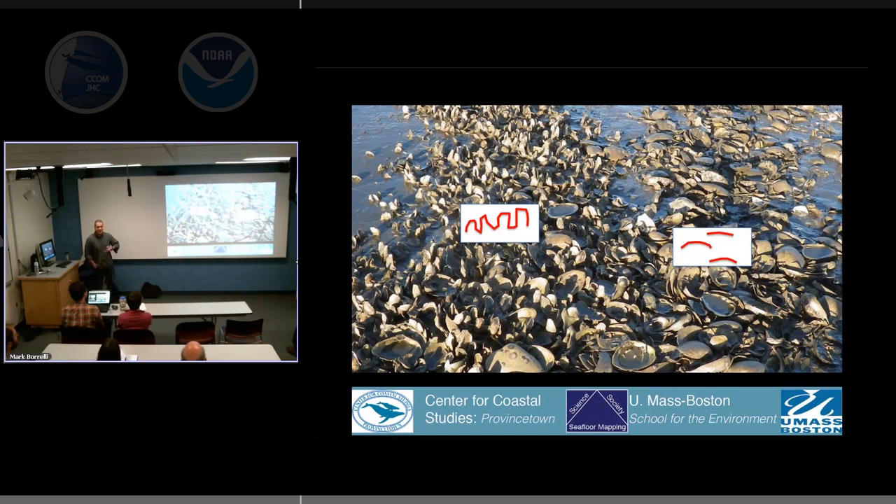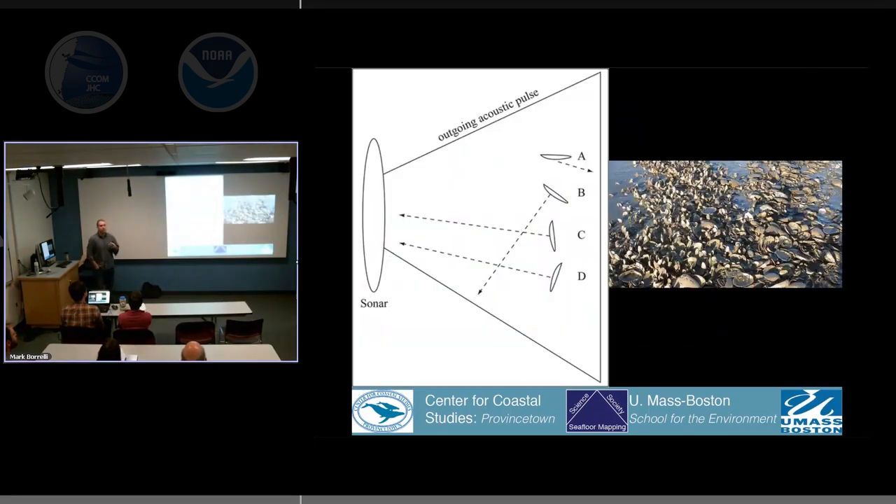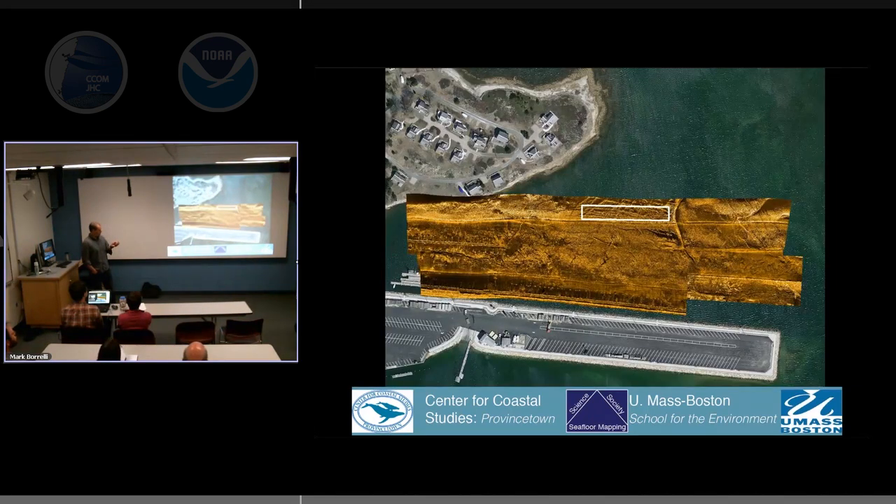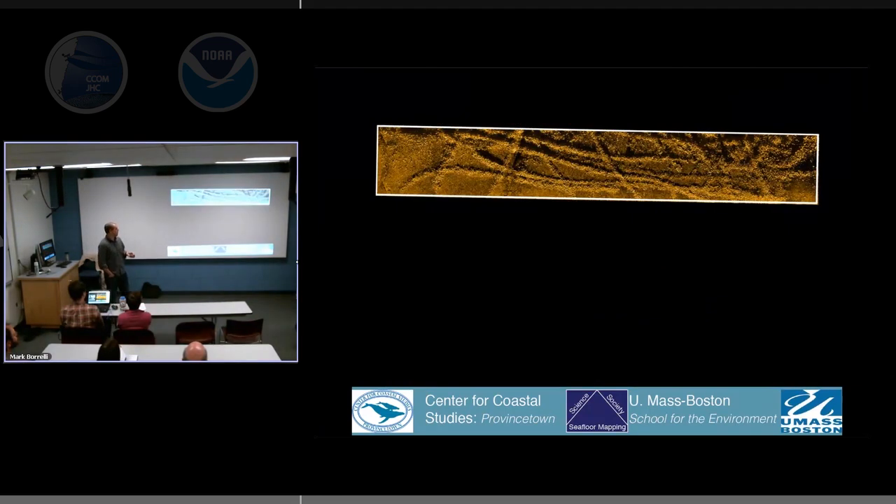Same kind of substrate, you're going to get the same reflection, the same intensity return, more or less. But the question is, can we tell the difference between these two areas? Can we see the difference between adult oysters in life position and the flat ones? So we started to think about how we would do this. We got an area here, and I started to look at these mounds and at intensity values, to understand if we can change this.